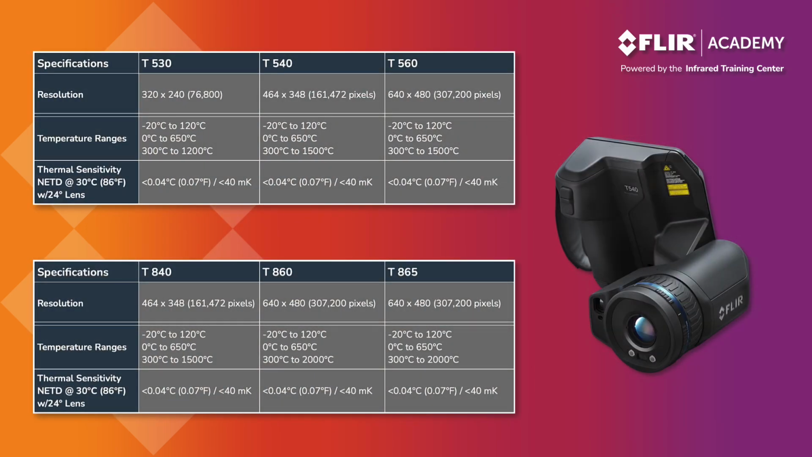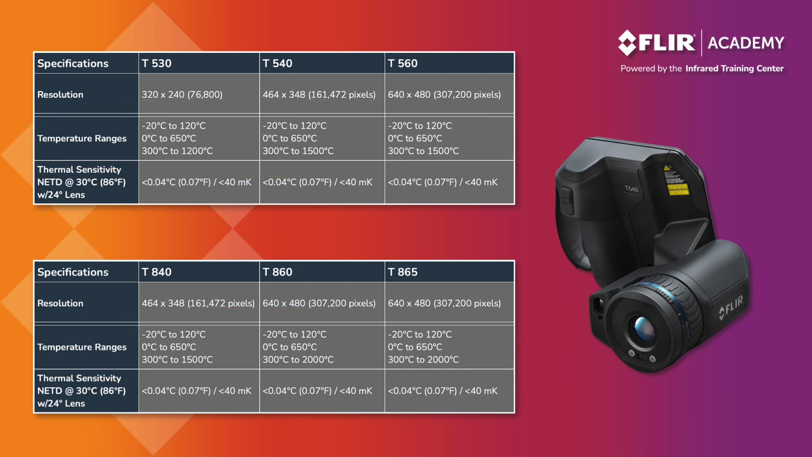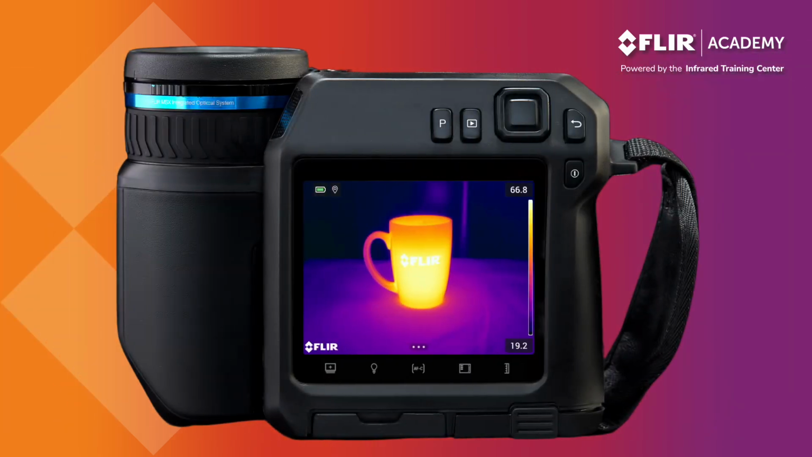The range covers an interval of temperatures the detector can accurately measure without going into saturation. You work within a range, and when saving an image, all of the temperature data in that particular range is captured. The T-Series thermal imager offers at least 2 temperature ranges depending on the model you're operating.